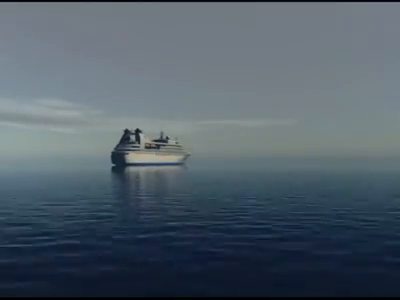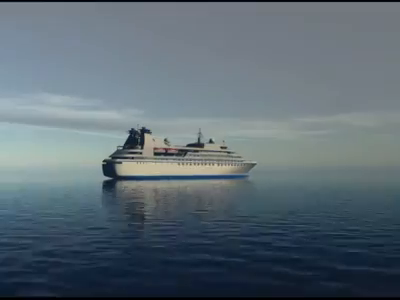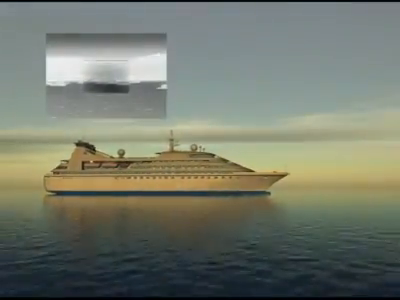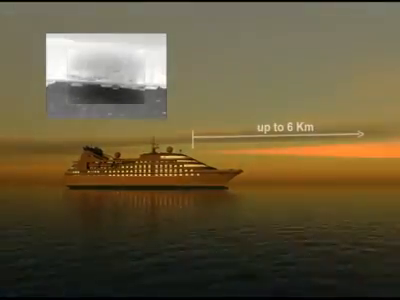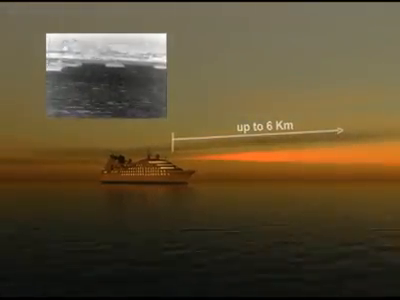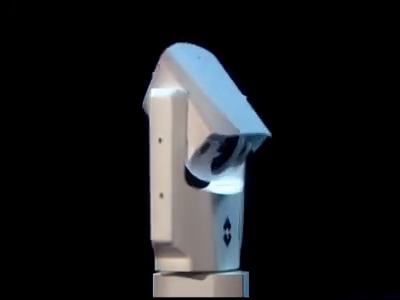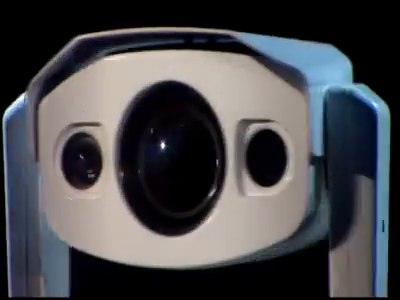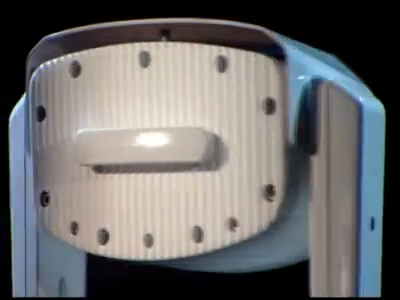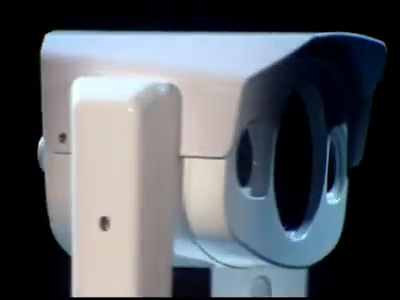The Voyager will allow you to detect objects which are the size of a human being more than 2 kilometers away. Objects floating in the water the size of 2 by 3 meters can be detected up to practically 6 kilometers away. The Voyager can pan 360 degrees continuously and tilt approximately 60 degrees. It provides a steady image in practically any sea state.